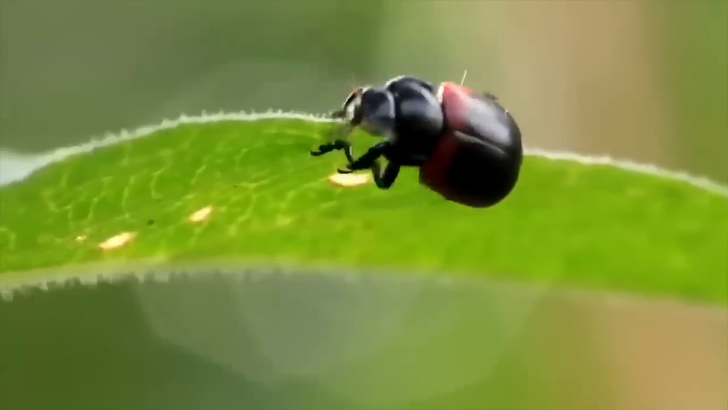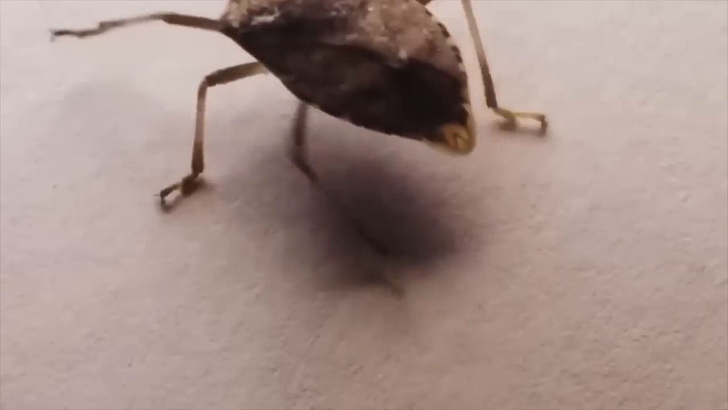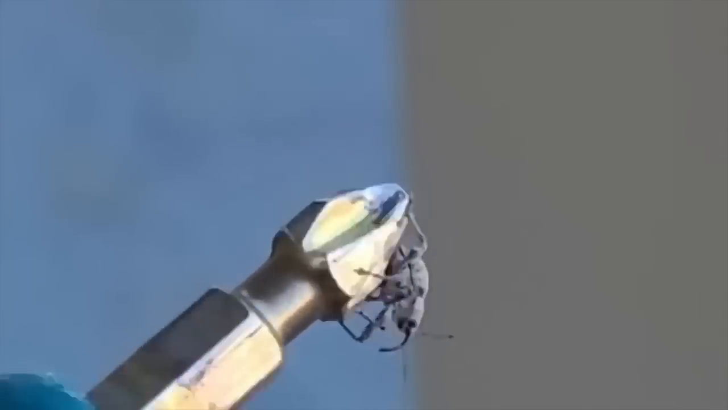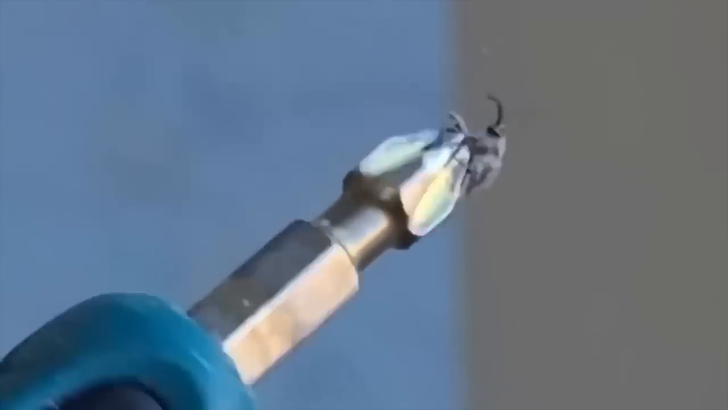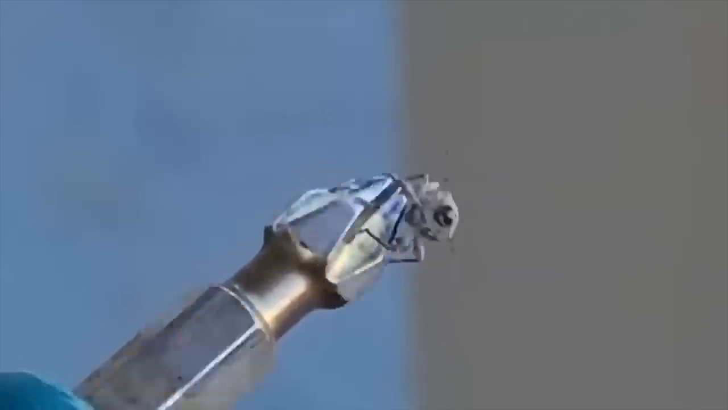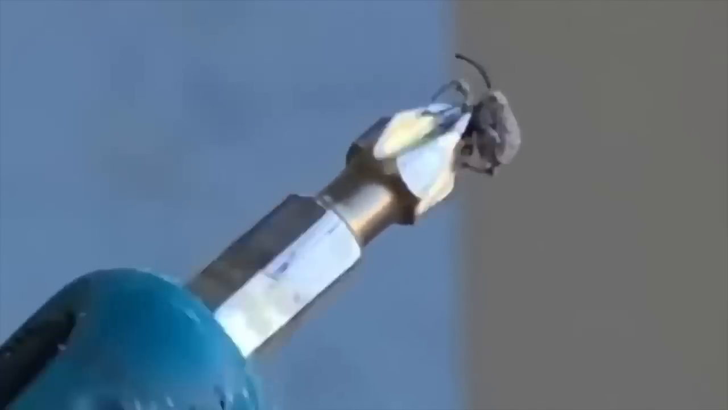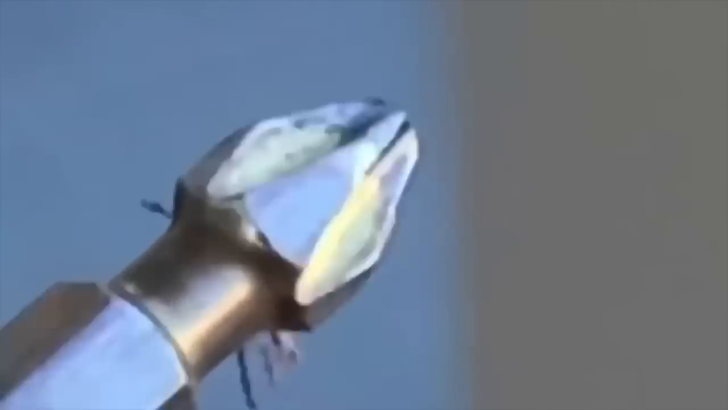Bugs are often thought of as tiny creatures that anyone can easily squash, aren't they? However, this particular bug defies that stereotype and proves that size doesn't always equate to weakness. Its grip was one of the most powerful I have ever seen, clinging to the machine with an unyielding force that seemed to say, "Go ahead and try to break free." Isn't that truly remarkable?